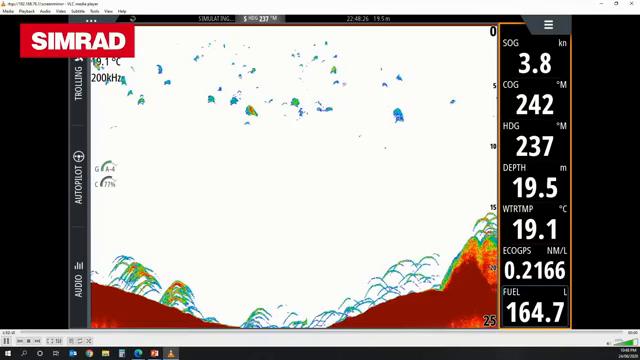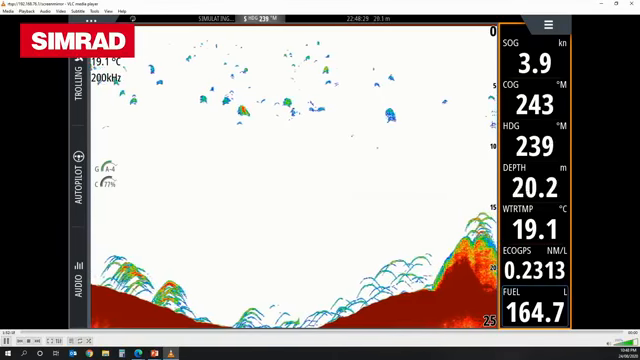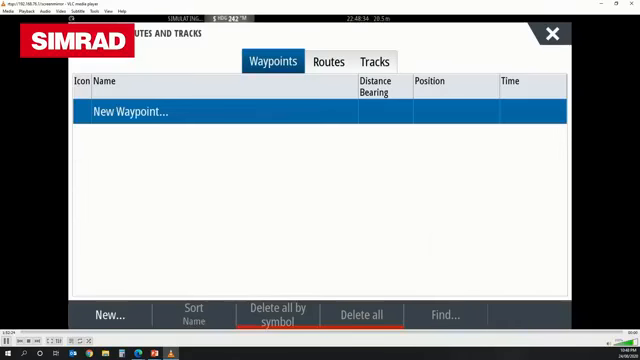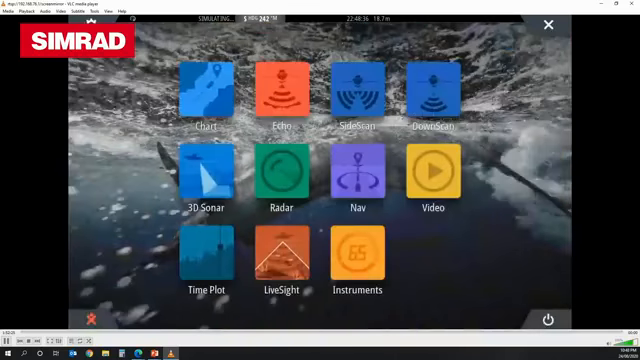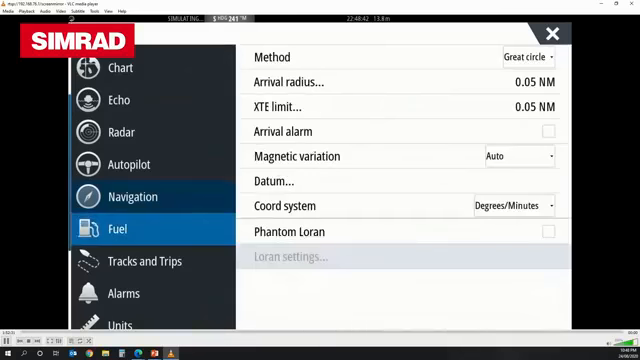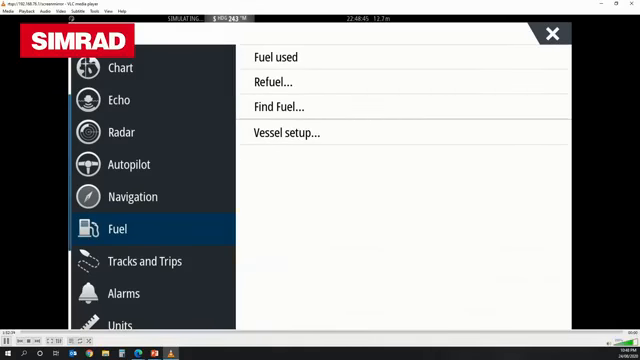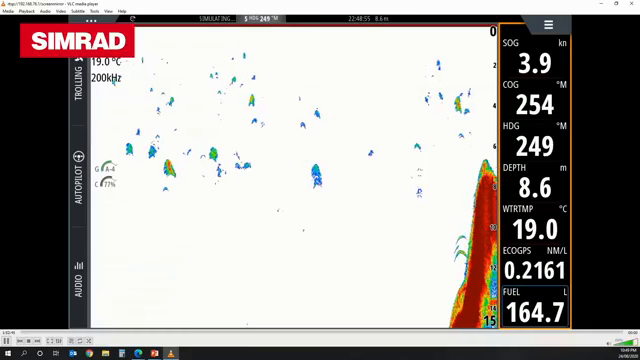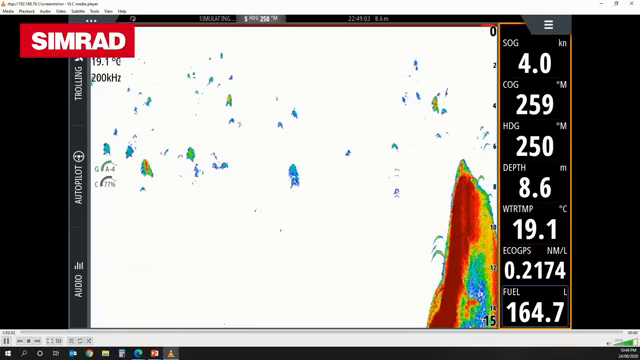And that will basically, when you fill your boat up, you need to come into settings, and you'll see one here that says fuel, and you're just going to go in there and say refuel, and you're going to tell it how much gas you put in. In this case, I'm going to say that I've filled the boat up. What that will do now is, as it's burning fuel, it'll count down the amount of fuel that you've got left in the tank. So it is important with that type of fuel flow sensor that you tell it how much fuel you put into the boat to begin with.